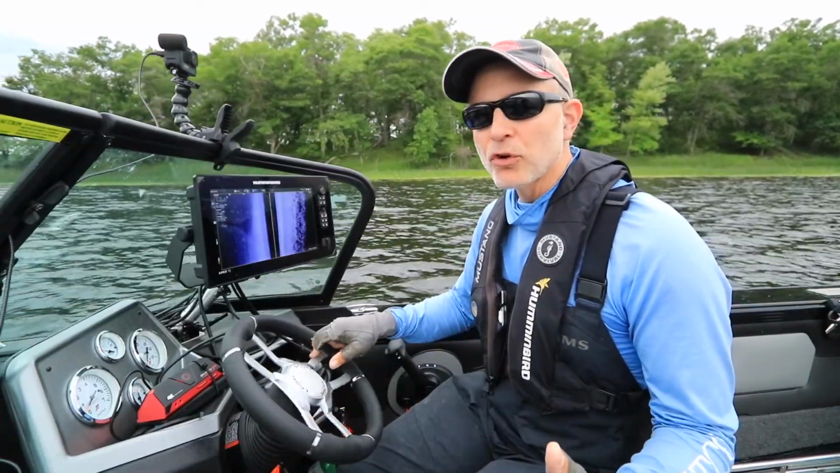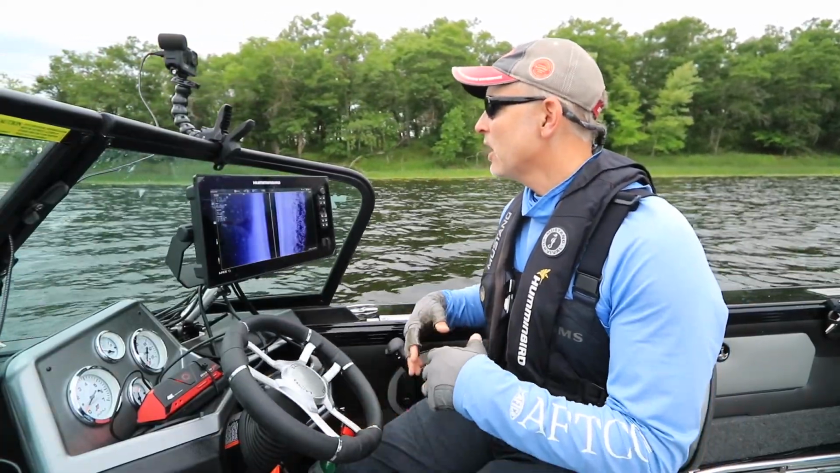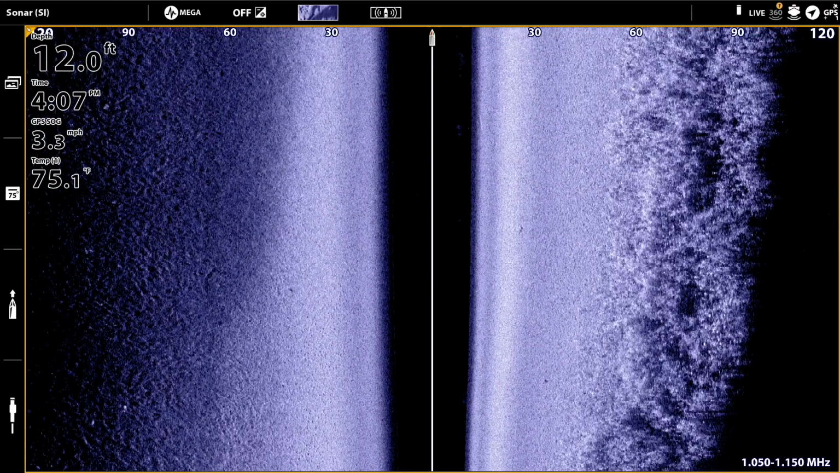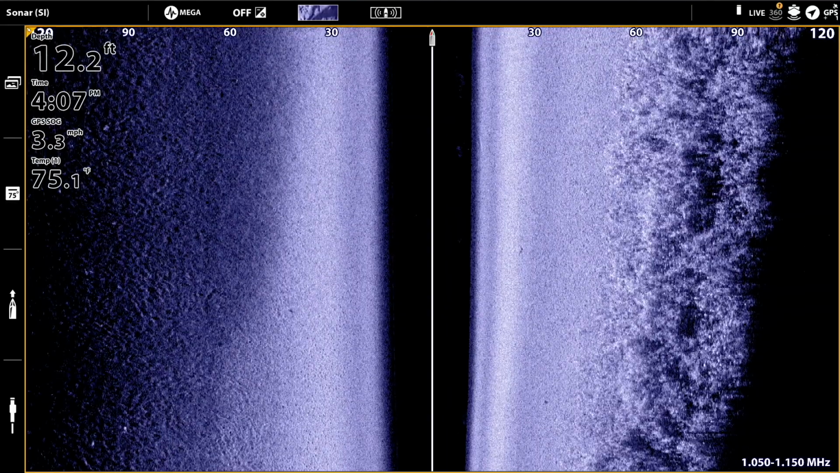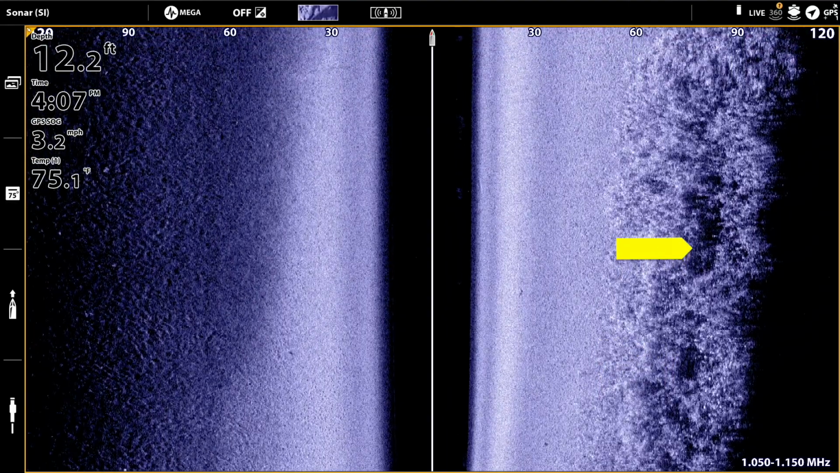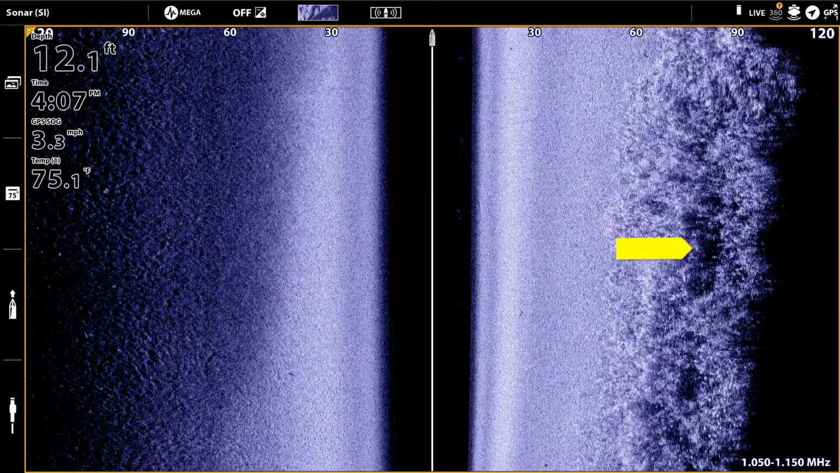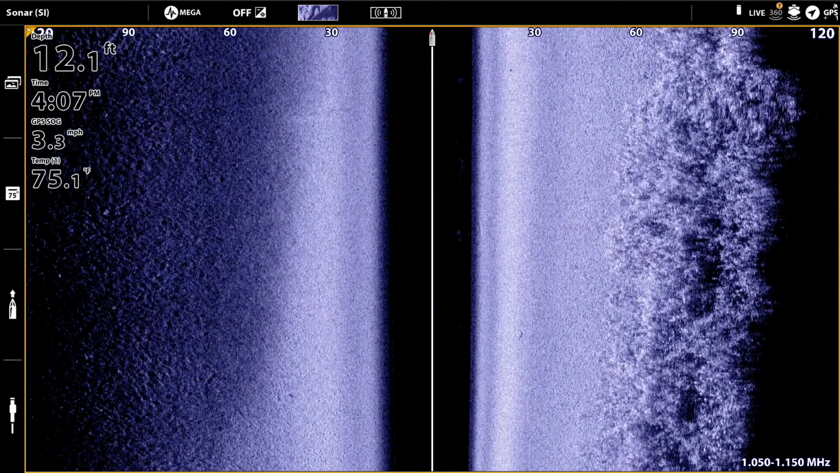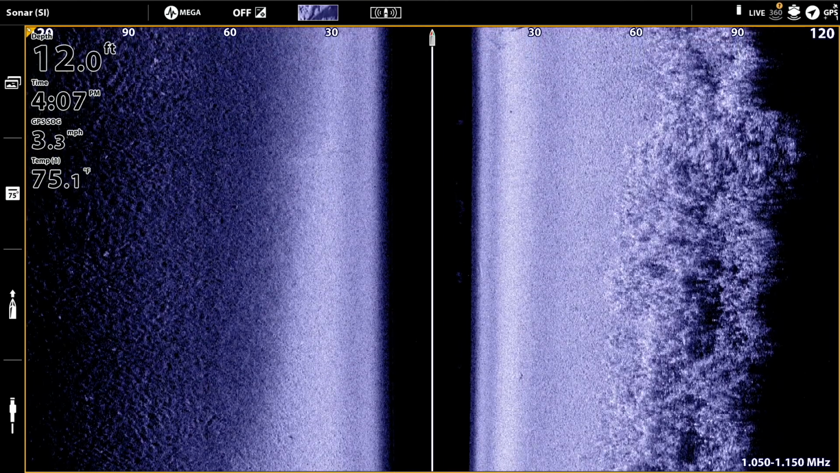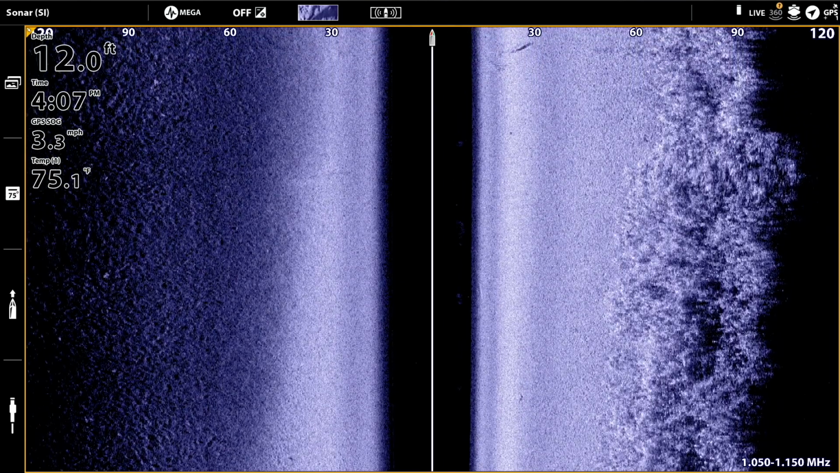Now the primary sonar returns from those weeds are the irregular blotchy white areas. You'll also see some dark spots on the outside of those weed returns. Those are the sonar shadows that come from the weeds, right? Real prominent sonar shadows that come from the weeds are consistent with real tall growing weeds that block that side imaging beam from getting beyond them.